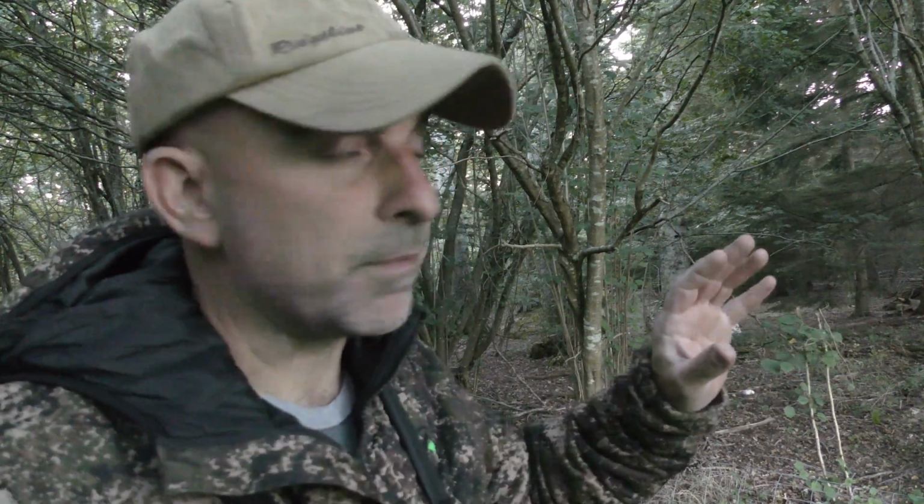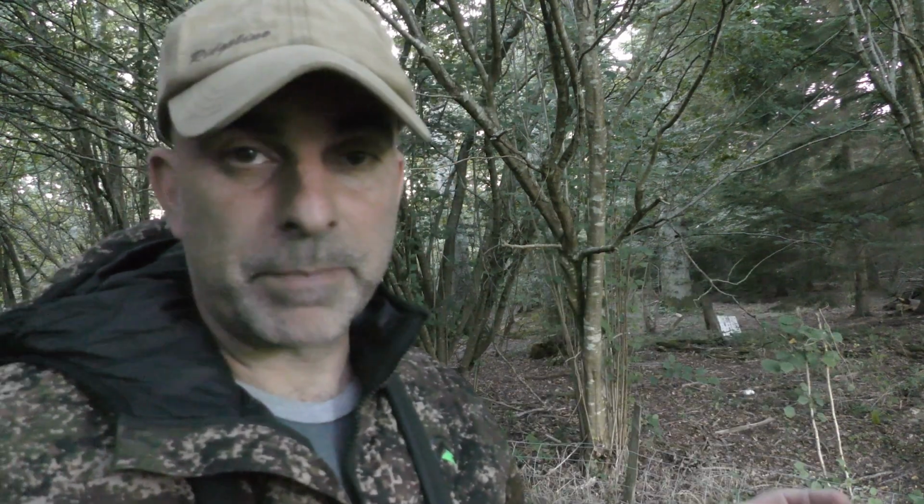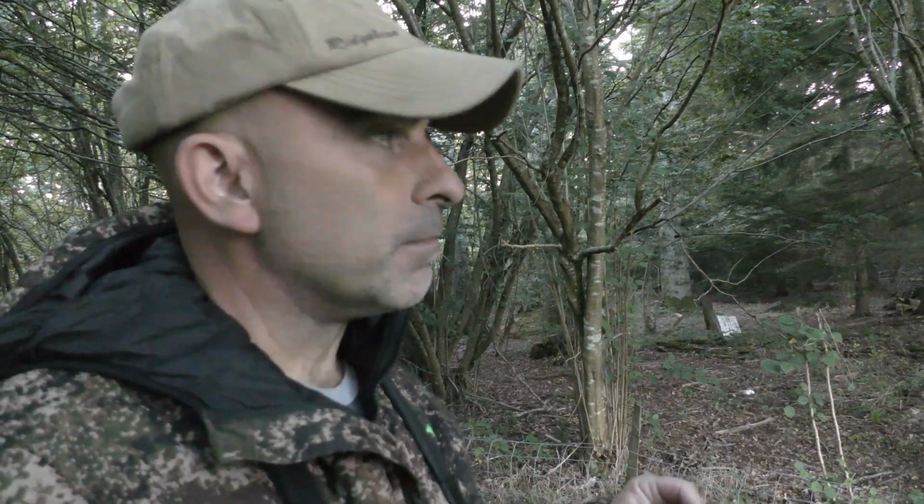The light's just starting to fade, but I've just spotted a few fallow that are in this wood here, but they were probably between 50 and 100 yards from me, deep in the wood. I could see them quite clearly through the thermal. I could see bits of them between the trees because this is a really thick wood here, and I could pick them out there, but well, they've got sharper eyes than even the thermal, and spotted me and started making their way back through the wood.